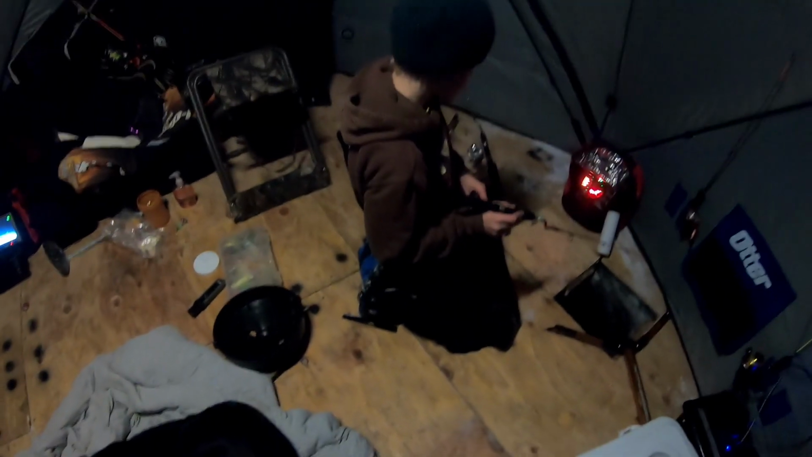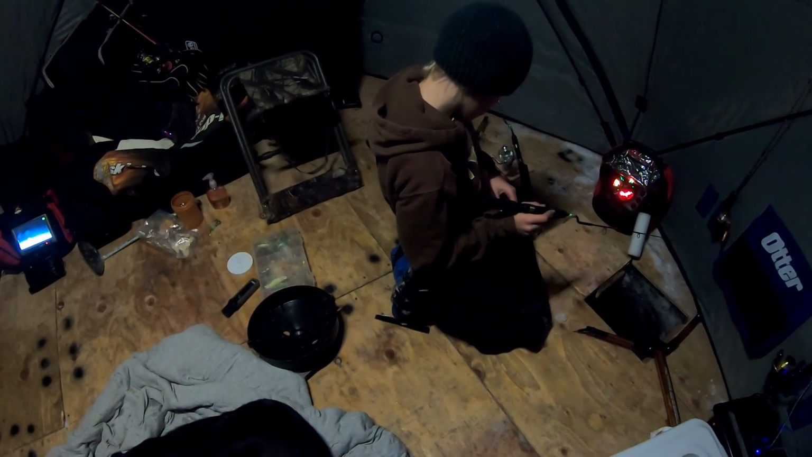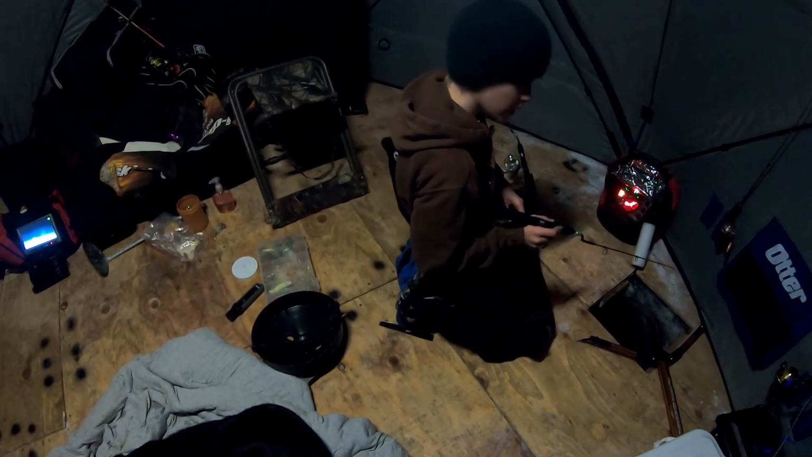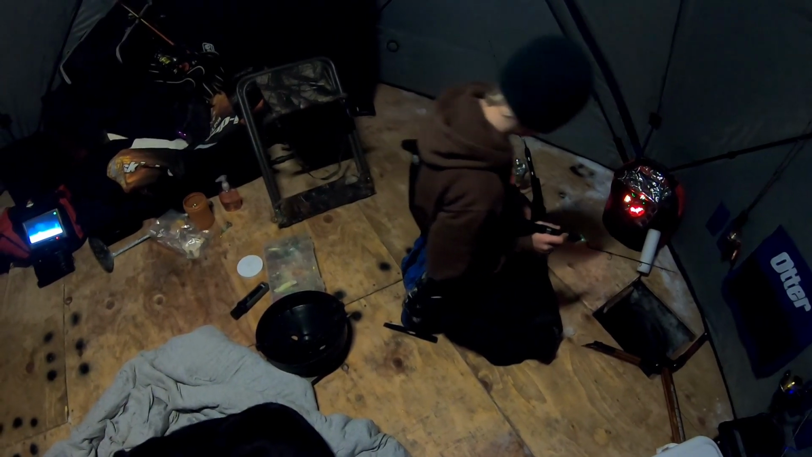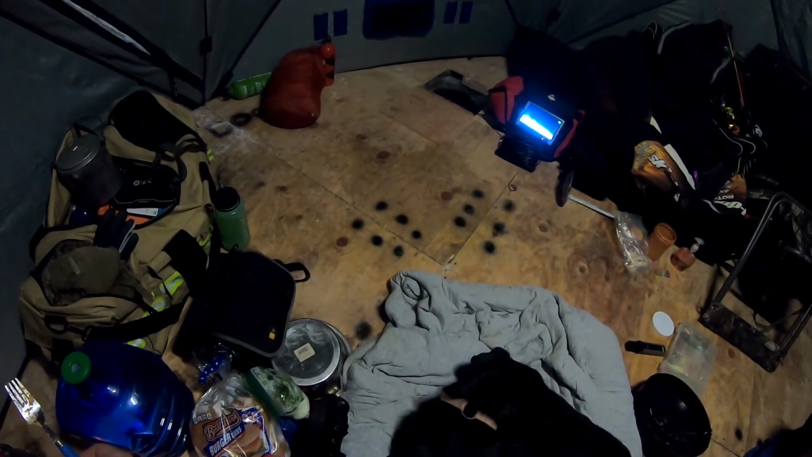Check this out. Look, flash over here. See where I was at? There's a fish. Right there. Right off the bottom. I don't think that's a fish. I think that's sediment on the bottom, buddy. No. That's a fish because I'm all the way in the bottom.